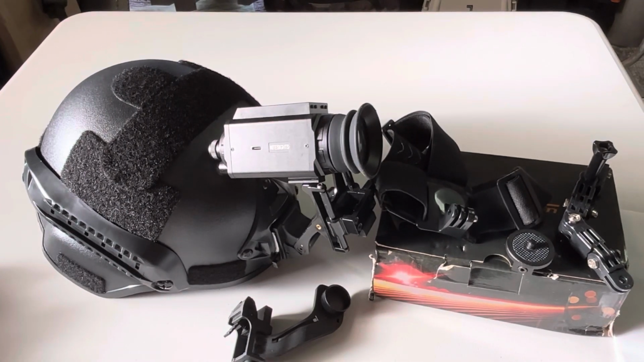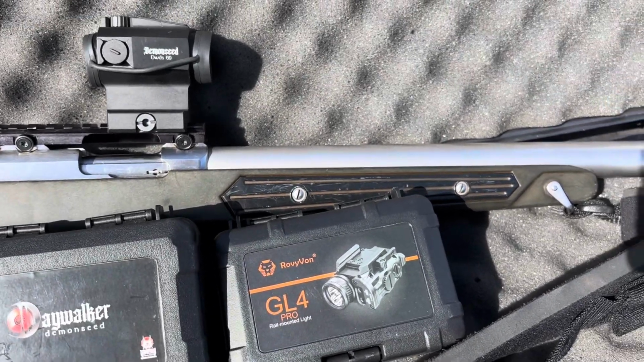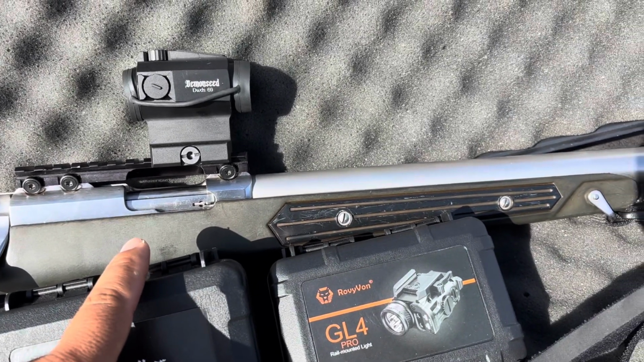This is the Night Sight Elite kit that we'll be using tonight. All right, guys, so today's tools we're gonna be setting up. We have the Ruger 7722 with a bull barrel,